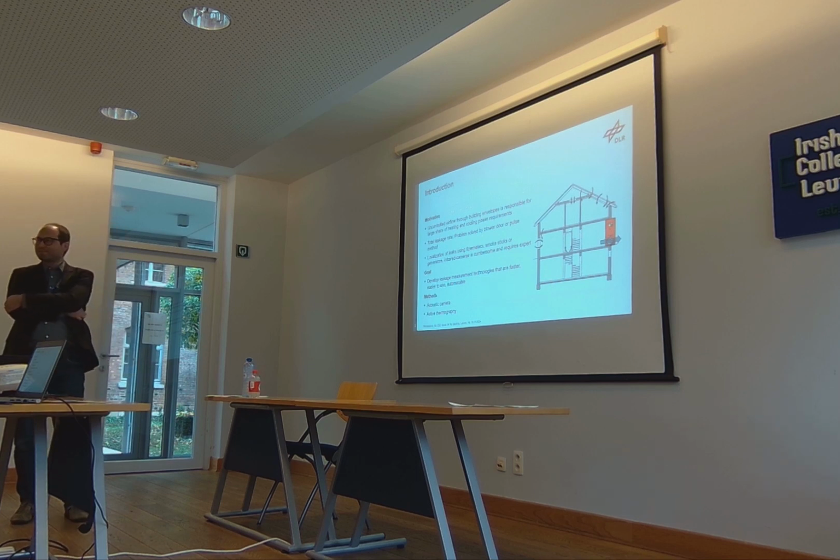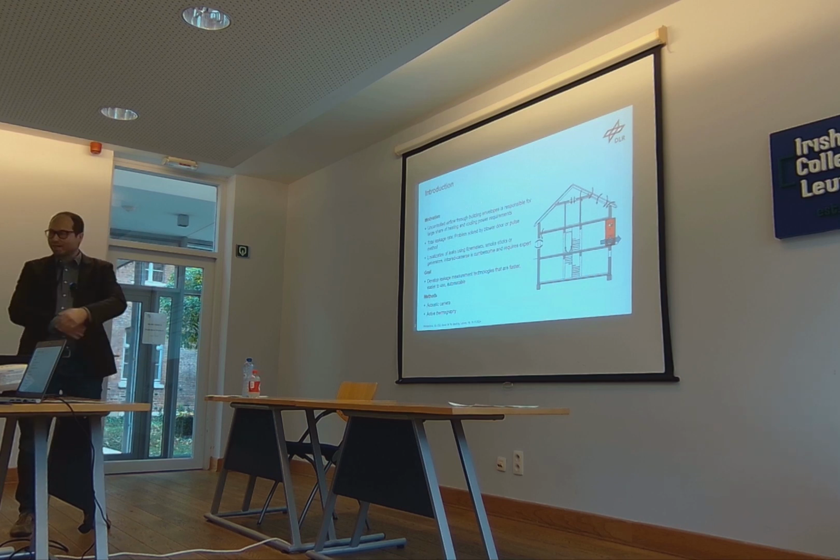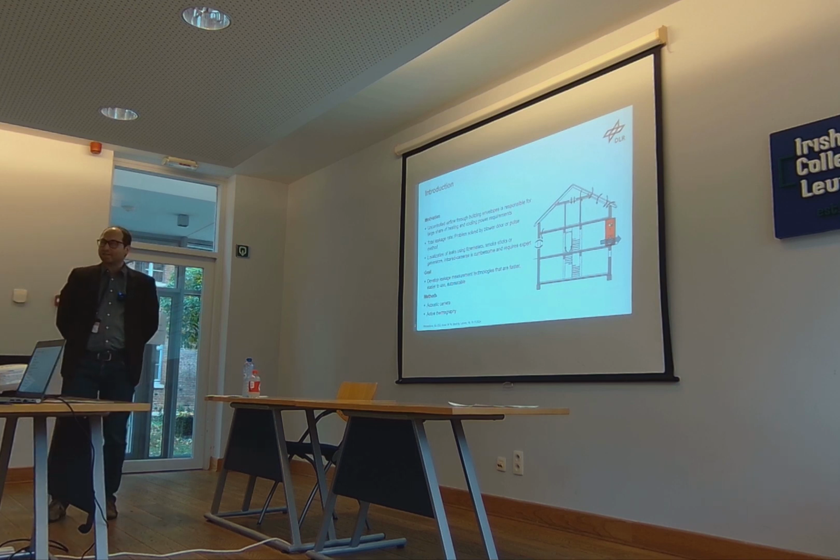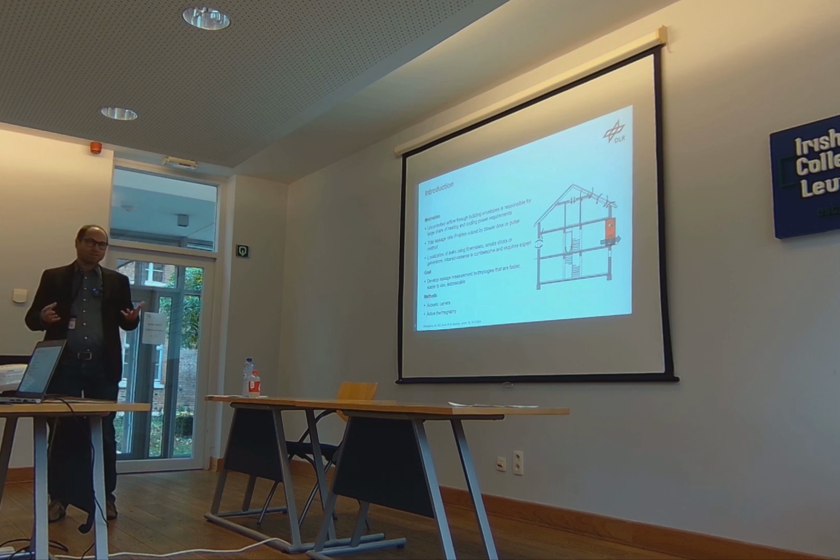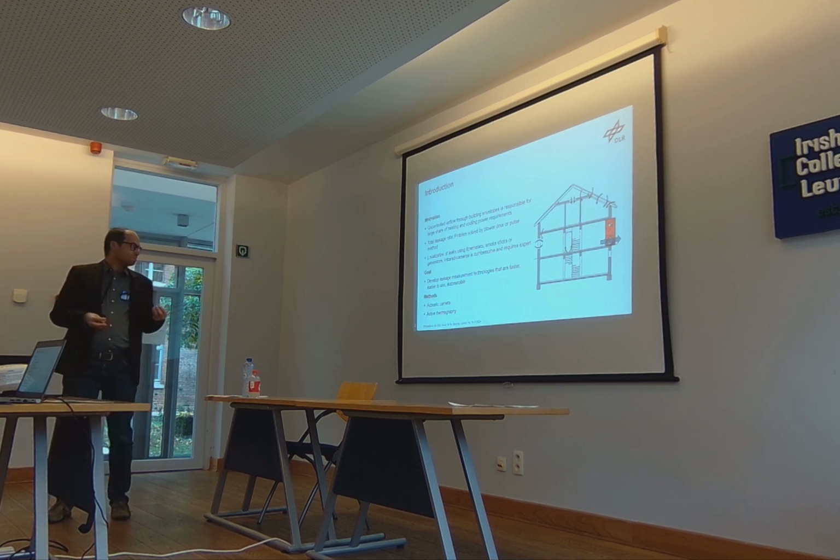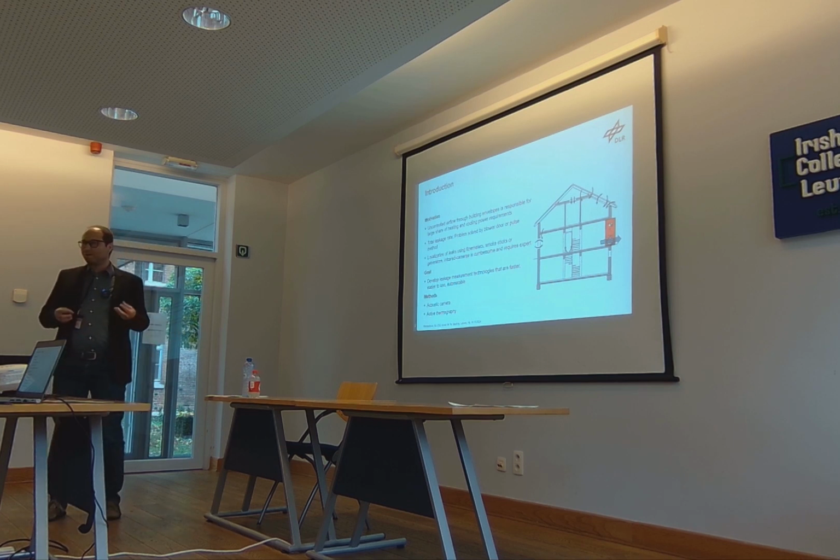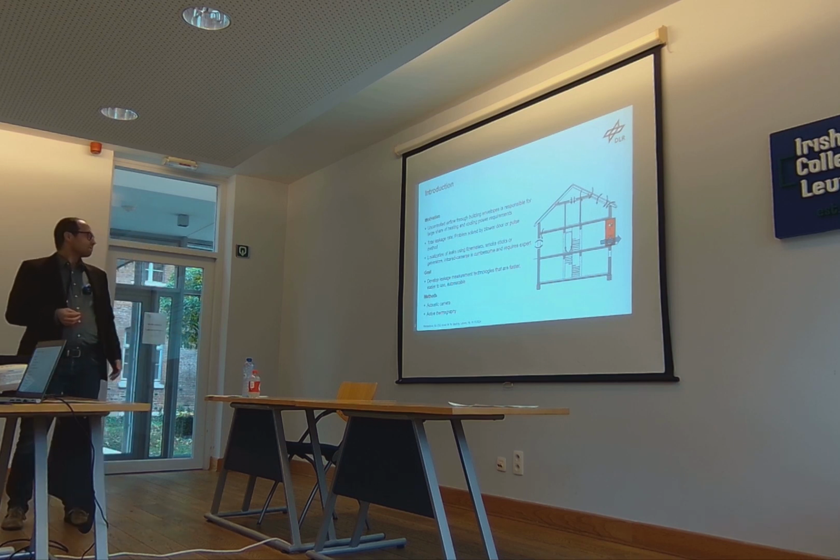We're investigating finding leakages in building envelopes. I guess in this room I don't have to explain that air tightness is an important part of energy requirements of buildings. The measurement of total leakage, I would say, is a solved problem, as we have the blower door or the pulse method. Finding the actual locations of the leaks is still relatively cumbersome, using smoke sticks, infrared cameras, and usually the knowledge of an expert is required there.